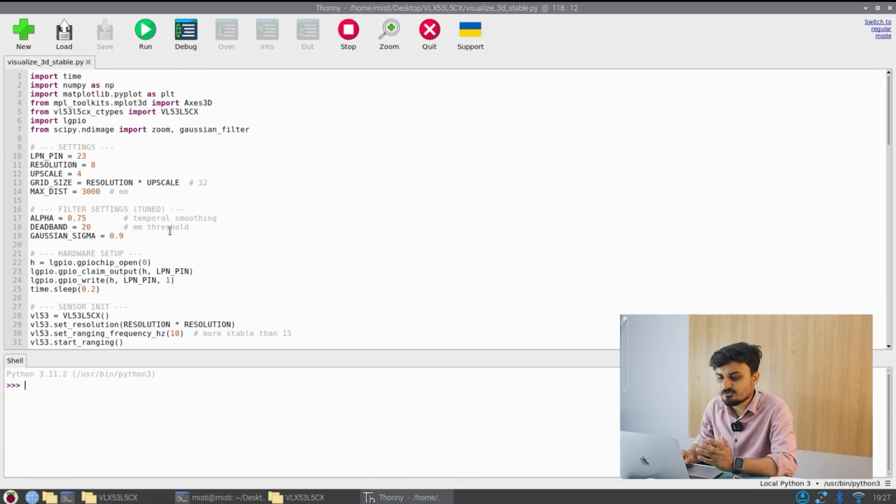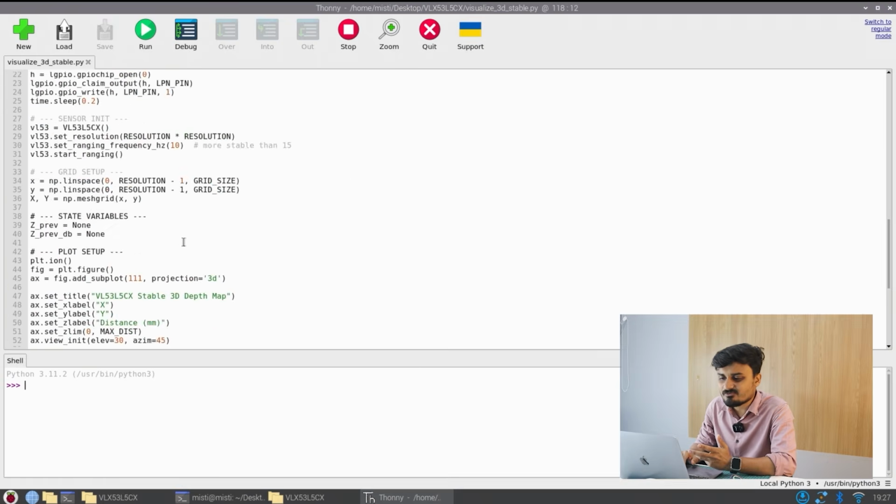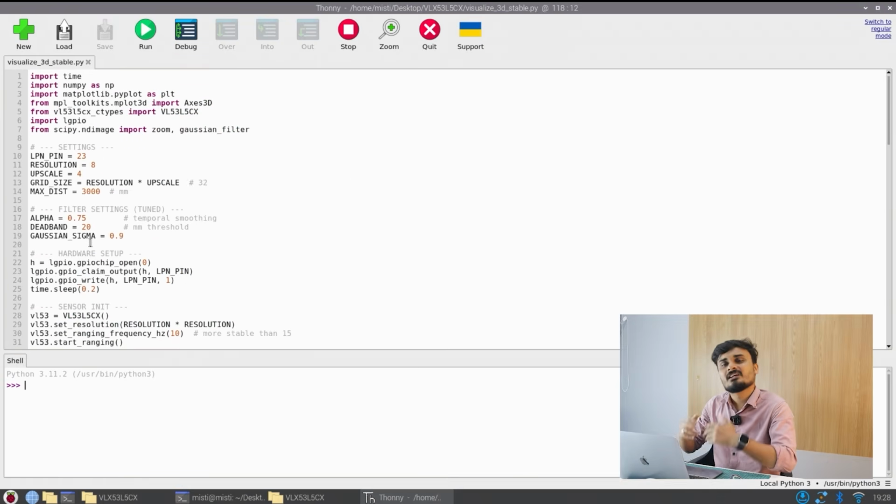But then, using the deadband and Gaussian sigma, what you can really do is ignore the smaller flickers or smaller noises, based on the values. How much you want to ignore the smaller movements, you can just play a little bit with the values, and then you will understand how this thing is working. By changing these 3 filters, you can make the 3D visualization work as per your requirement.